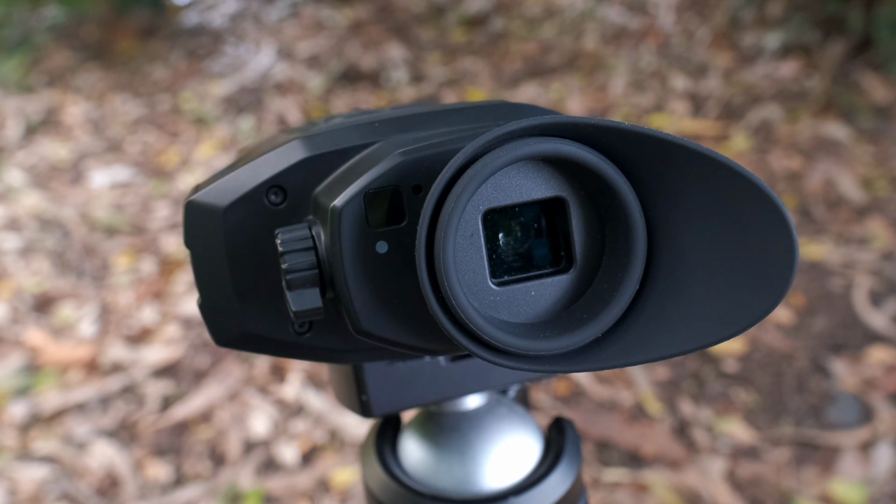The general build quality of the InfiRay gear is vastly improving. This little Finder is well made with solid plastic and aluminium components. The lens cover is a robust little aluminium thing and the eye cup is very comfortable. Eye cup's almost Pulsar-like and it's clear they are taking cues off other companies' devices.